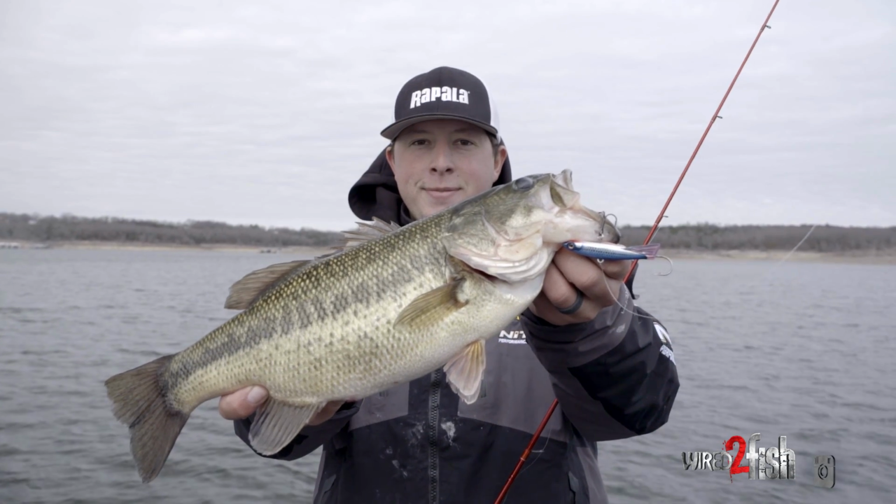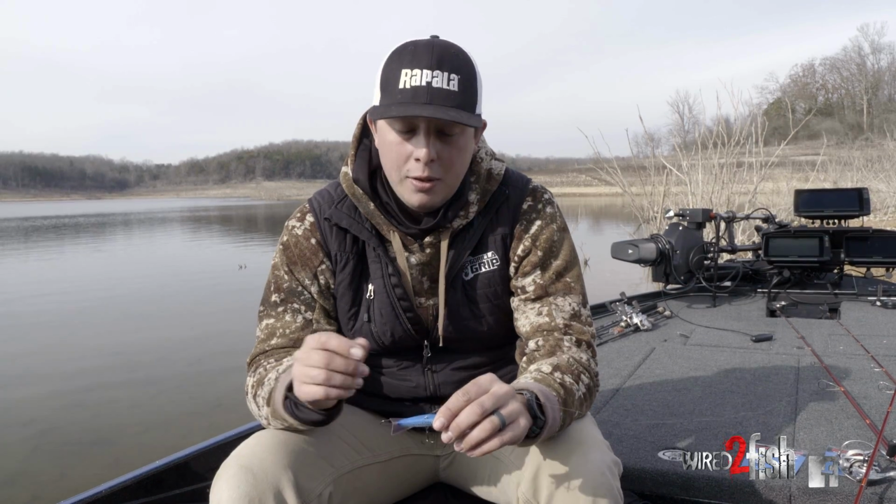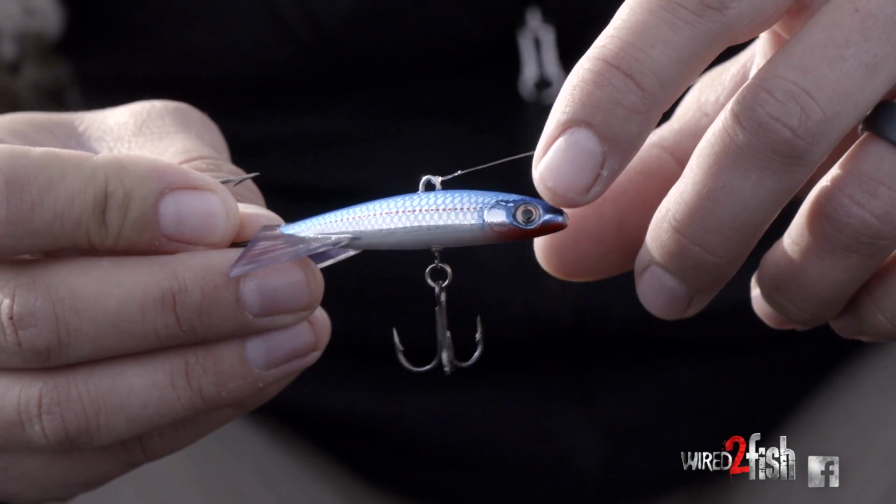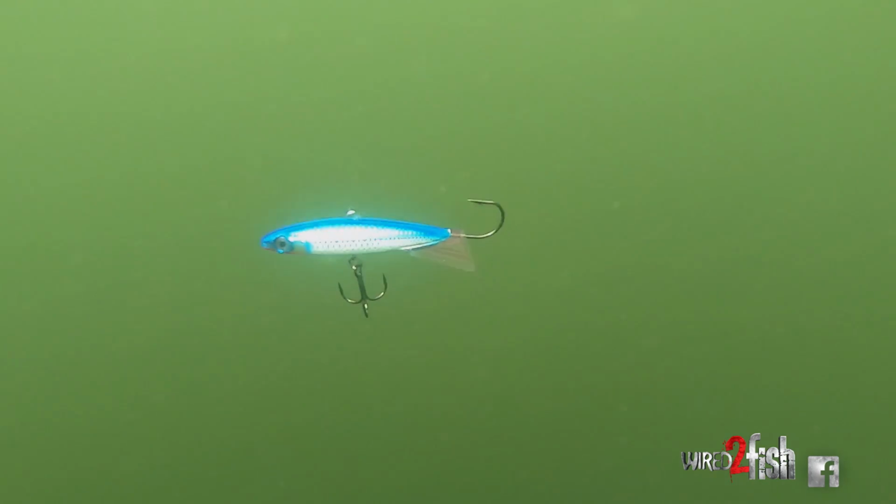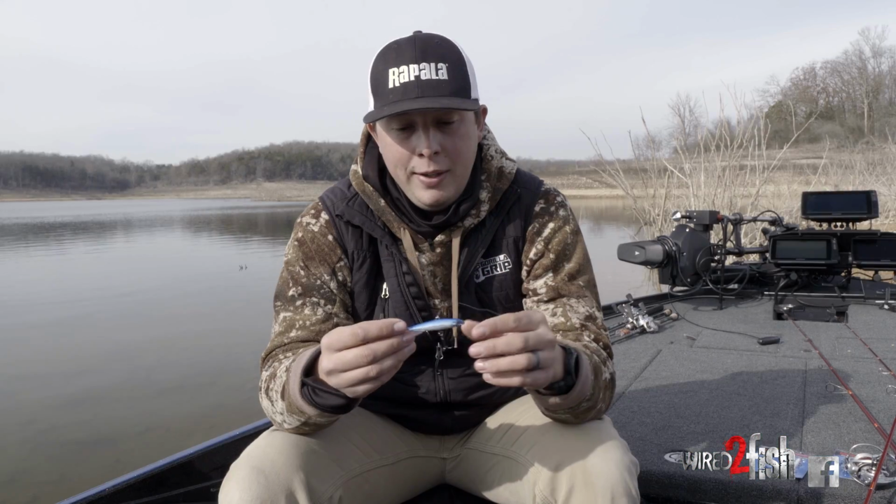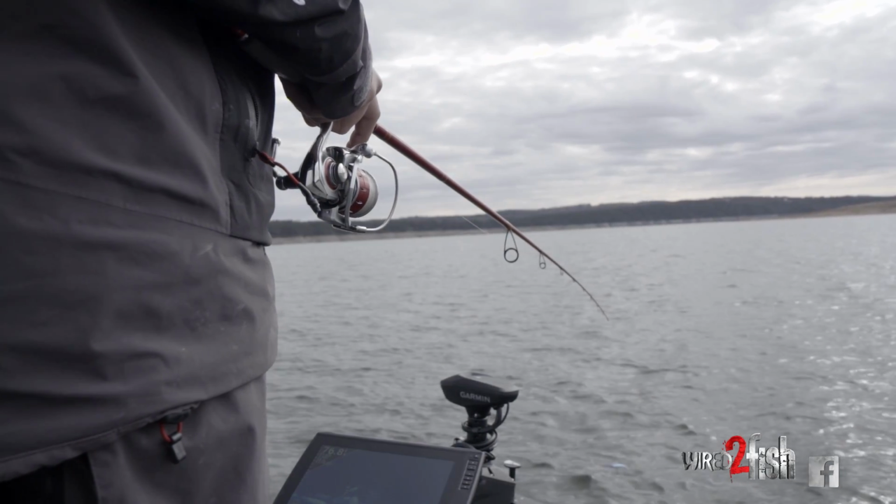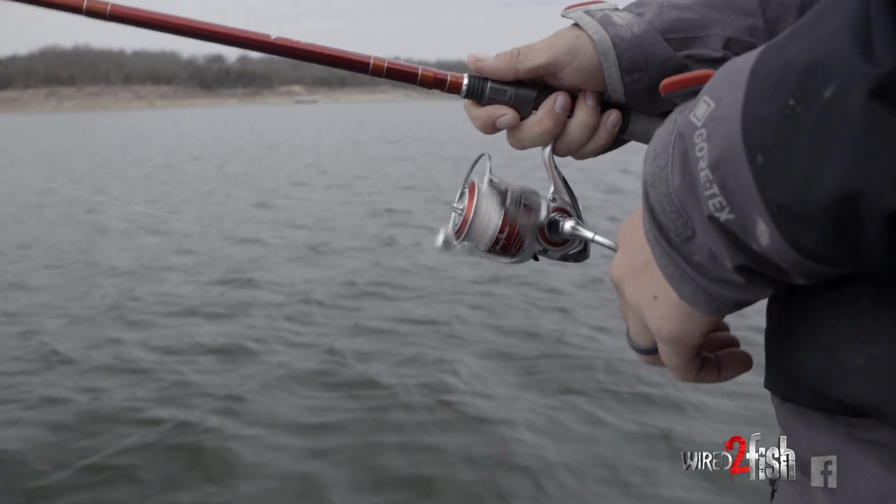So when it comes to colors on this Jigging Rap Mag, there's a plastic finish on the outside of it that's allowing them to make some really natural colors. Living where I live and fishing deep, clear water, it's going to be a really, really hard bait to beat. Today, I put mine on just a 7.2 medium action spinning rod, Platinum series from Bass Pro Shops.